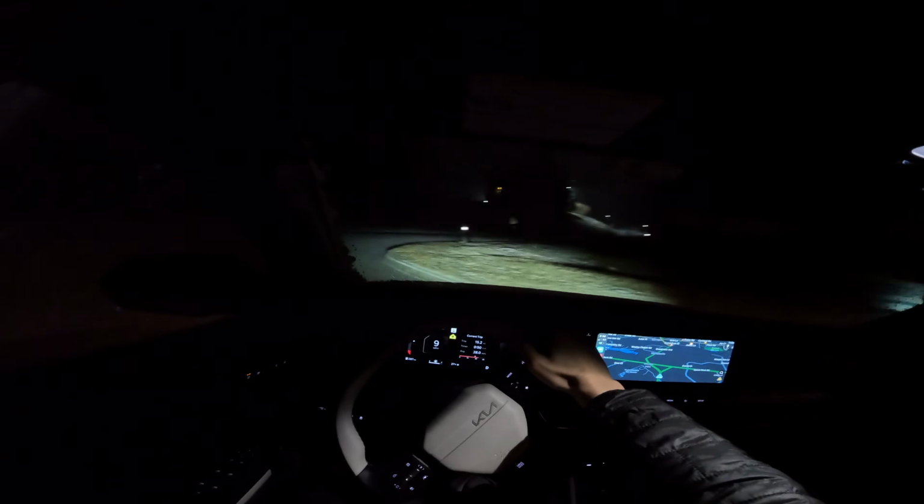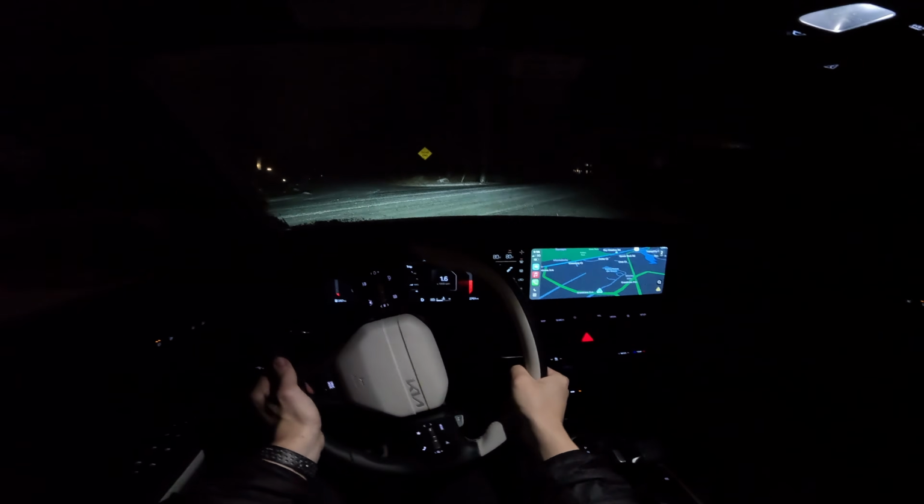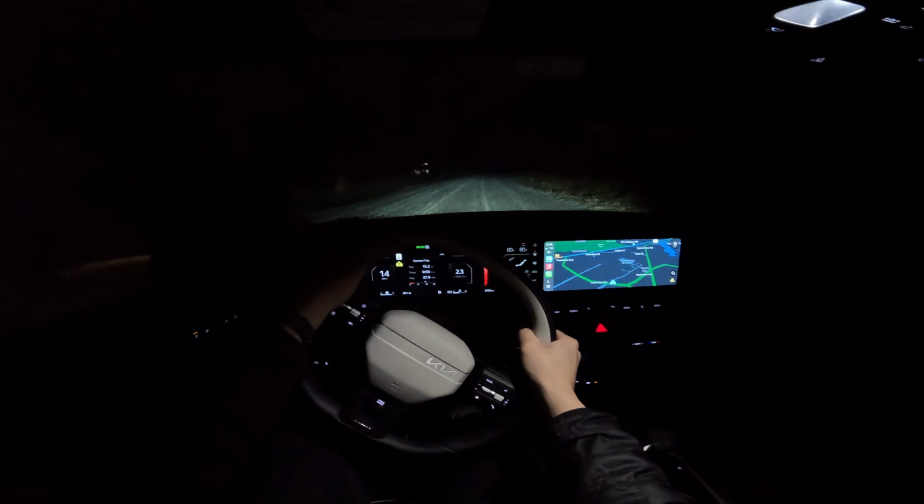Okay guys, if you enjoyed this quick POV snow drive in the all-new Kia K4, I think it did a pretty good job for an entry-level front-wheel drive vehicle. As we say that, we come to a stop and almost got stuck. Oh no, there we go.